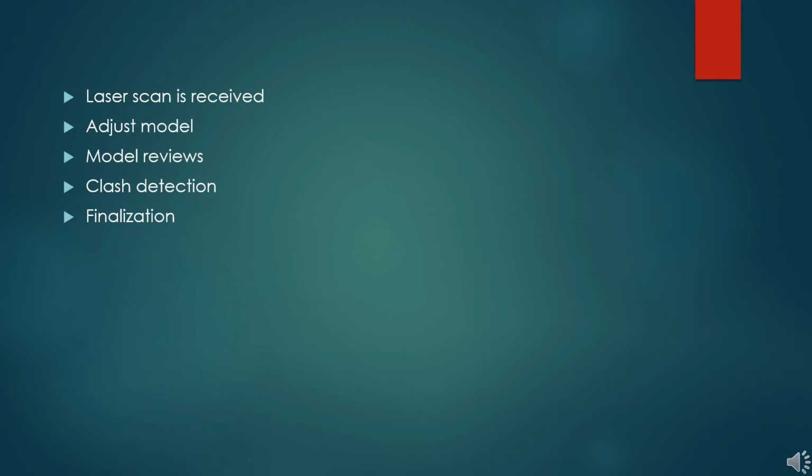After that, you have model reviews. Generally, most people use Navisworks for model reviews to walk around. Laser scan in RCP, ReCap, can be embedded for model reviews. This is a great opportunity for the client and other disciplines to comment regarding egress, possible clashes, operability, etc.